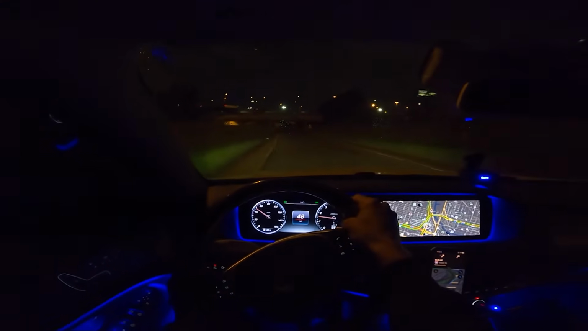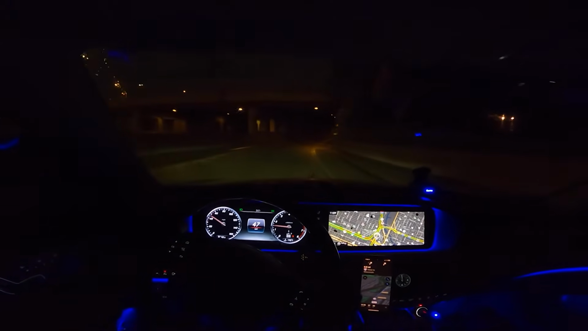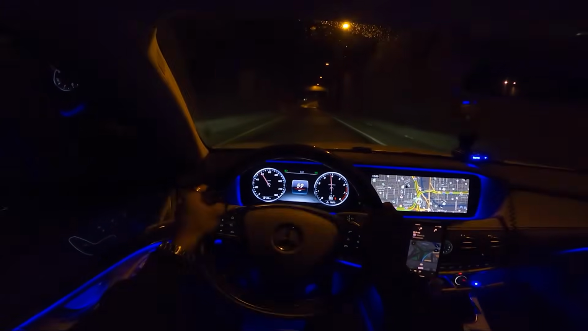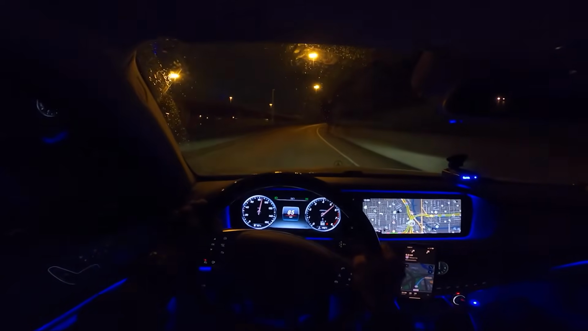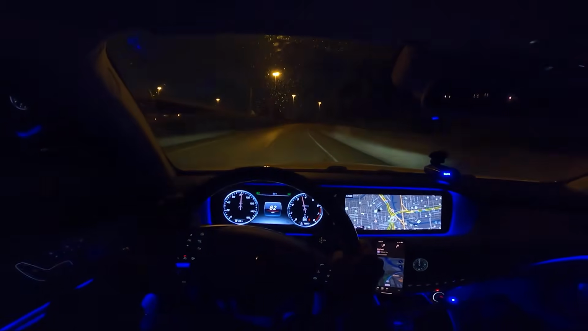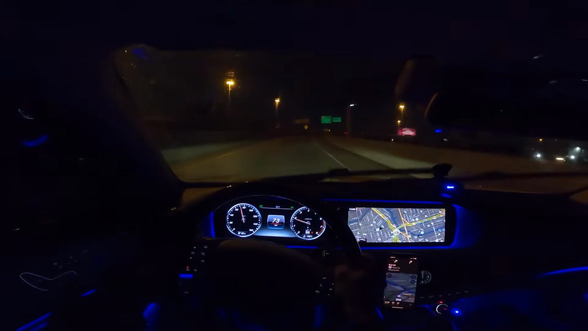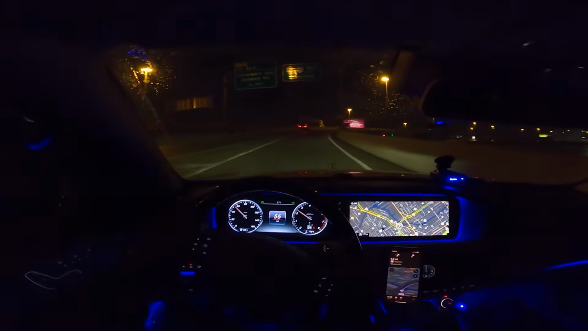Takes corners really nicely. Takes off like a jet. Literally, it takes off like a jet. When the turbos spool, you're just off. You're gone.